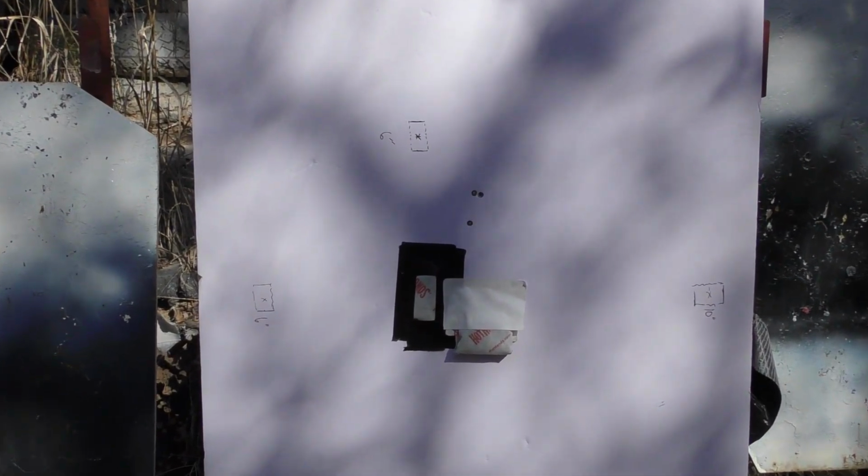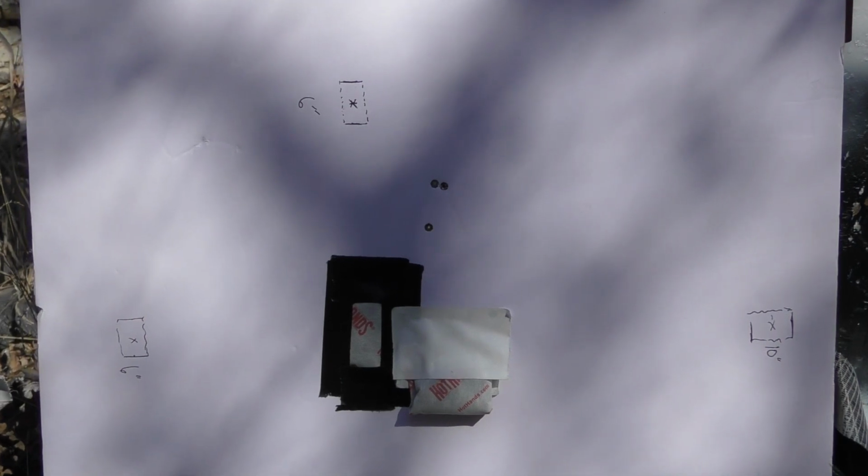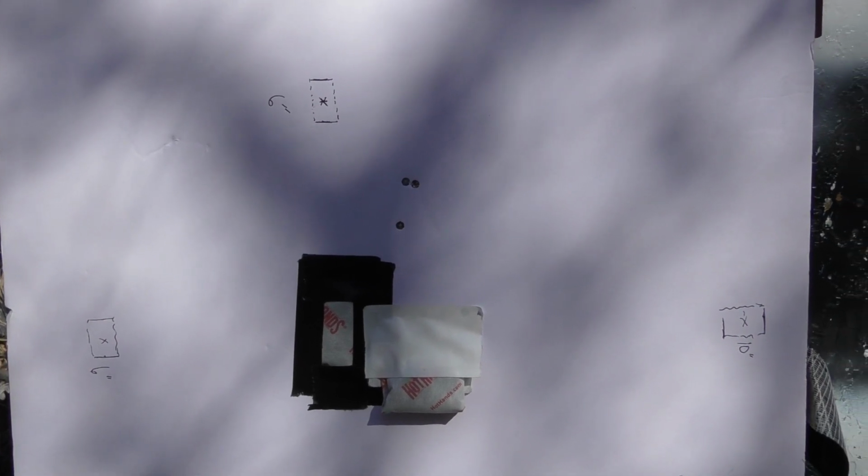Alright, so results are in, and we are tracking correctly with the adjustments that I'm making using the freeze frame and dialing X and Y to the points of impact. So these shots did elevate. They're a little more far right than I like, but I'm going to go ahead and move to 200.